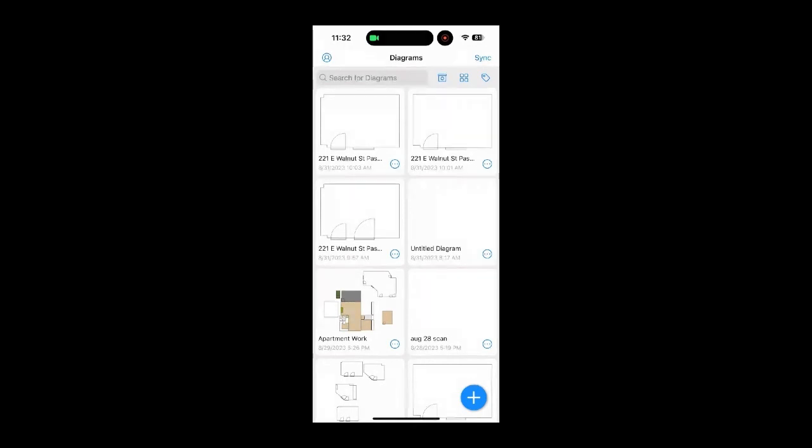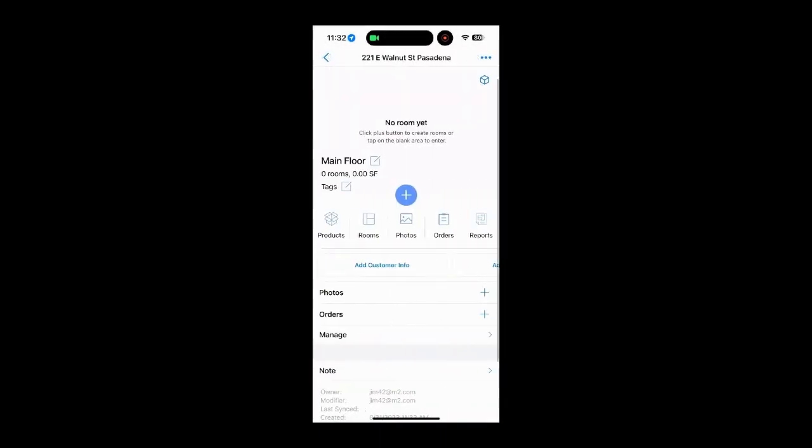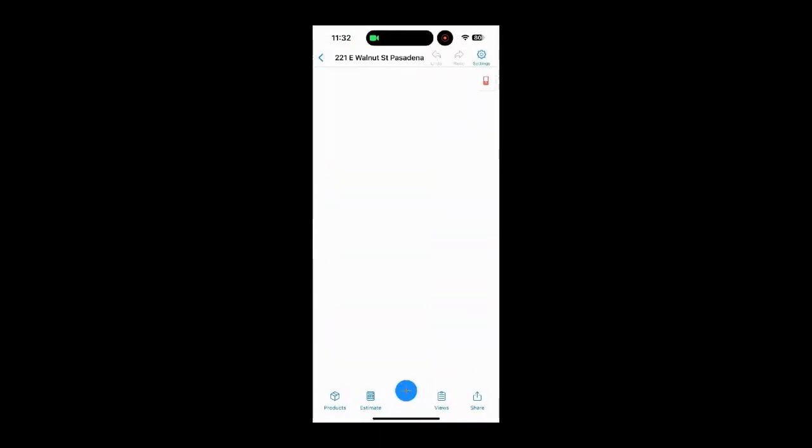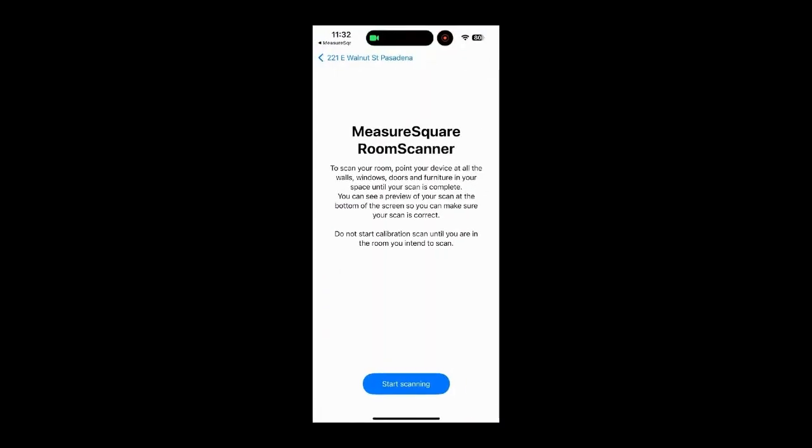That's not our intention. So I'm going to just start a new diagram here, jump into the takeoff screen, and tap on the plus. This is, I believe, the current App Store release. So now we've kind of renamed some things from the video we just watched, so it'll be slightly different in some cases. But I'm going to tap on the Lidar measure that says beta. And now it jumps into the Room Scanner app. Now I'm going to tap on Start Scanning.